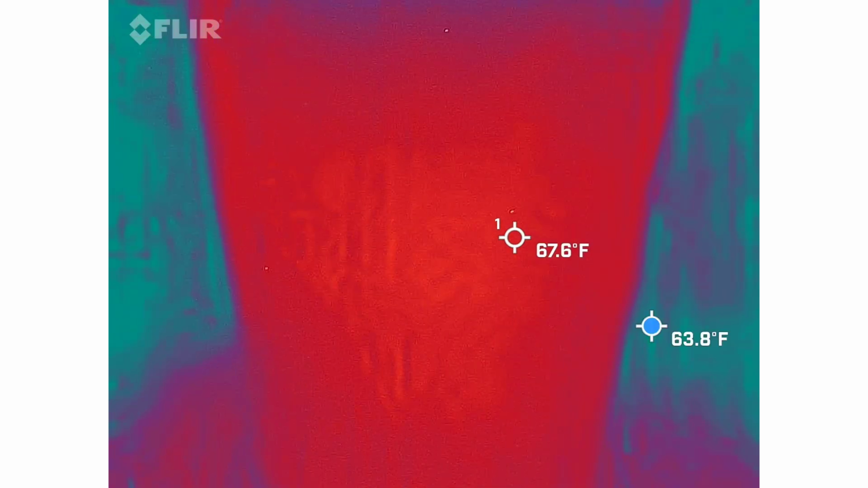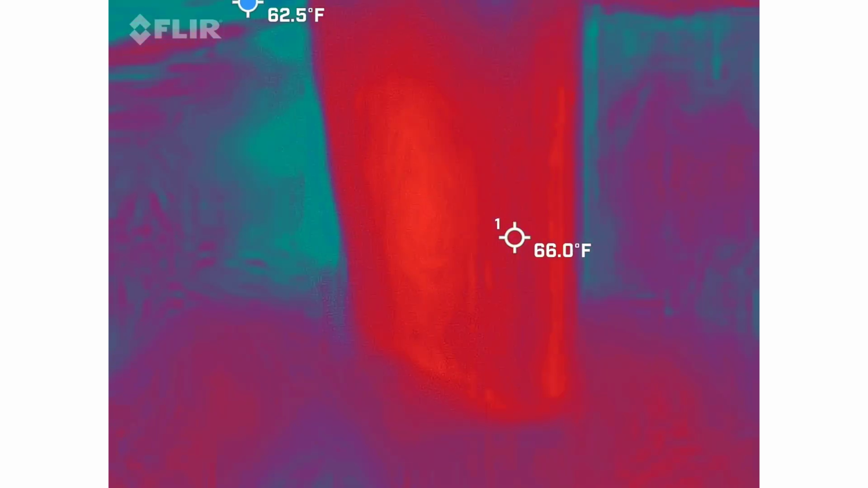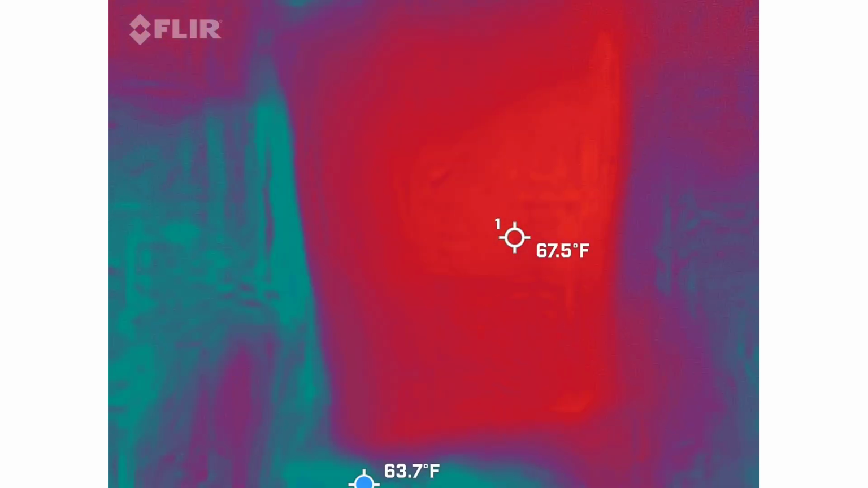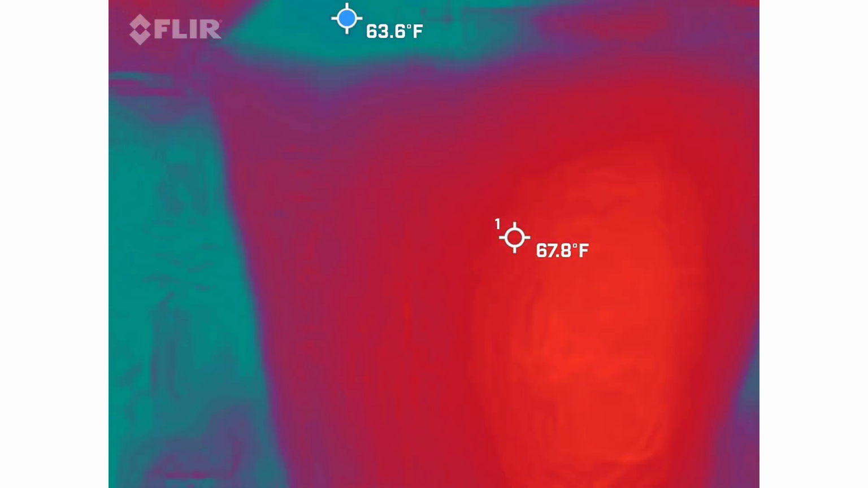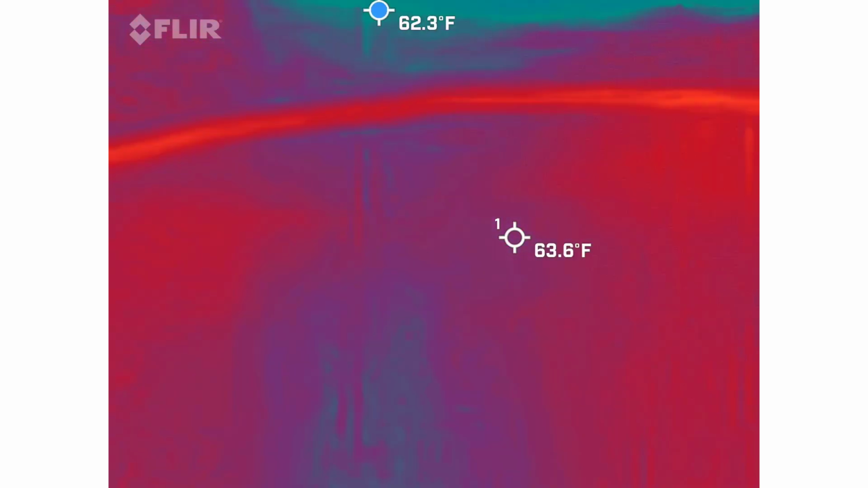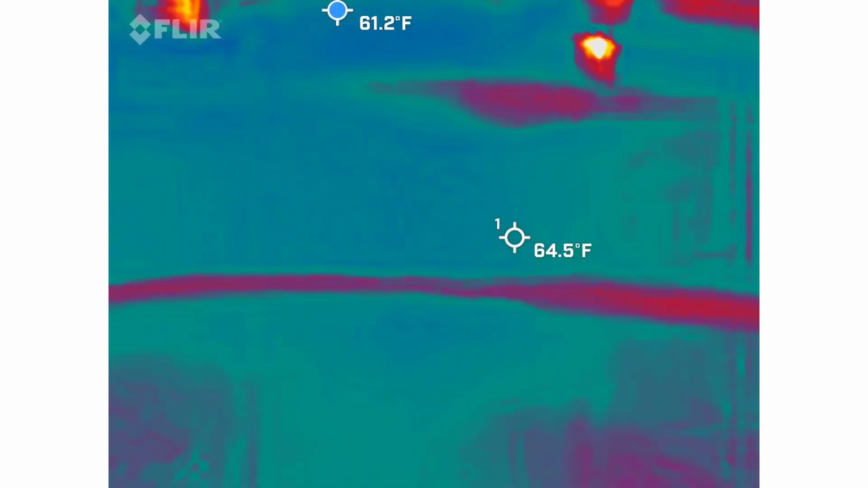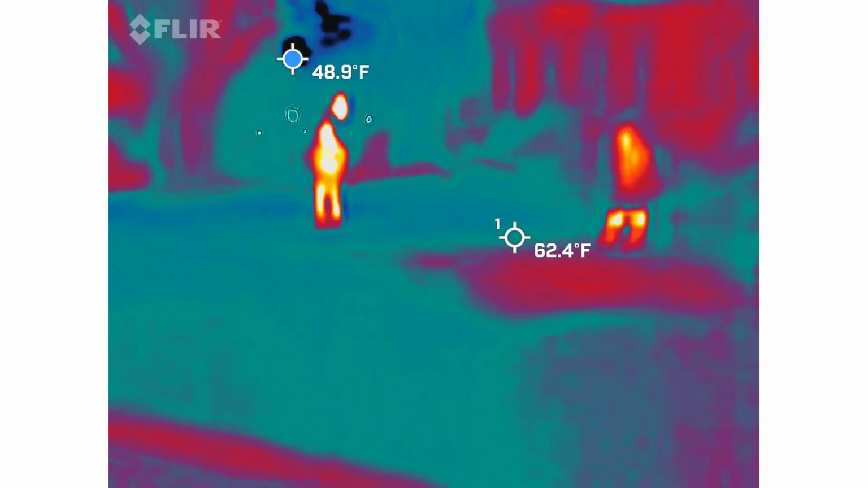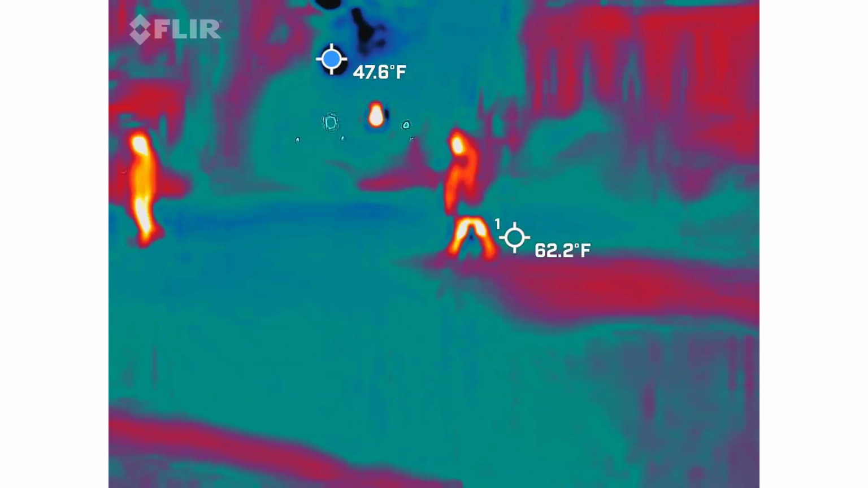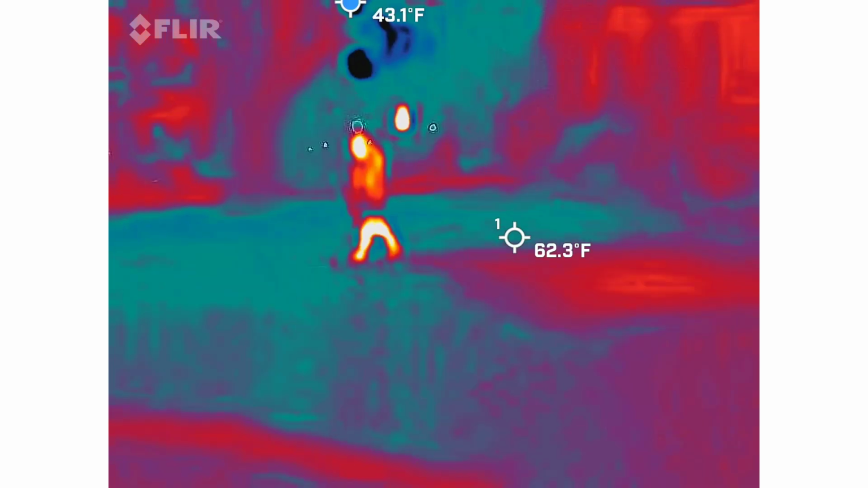Alright, I'll leave you alone then. I thought somebody was over there in between these two, but they're not. There's a street light.